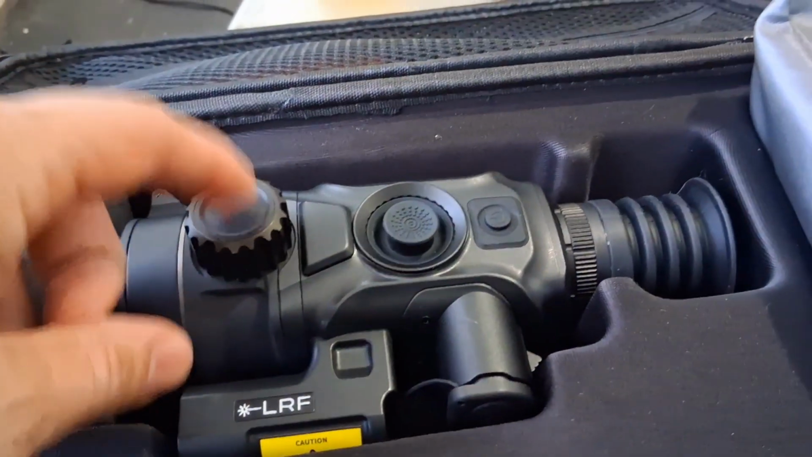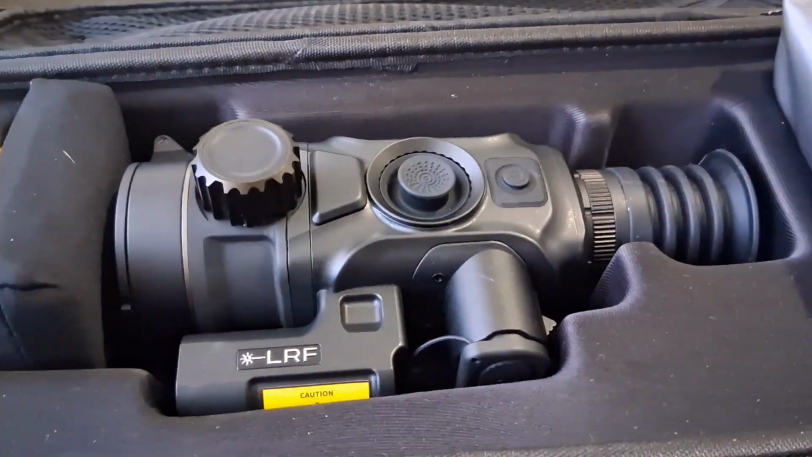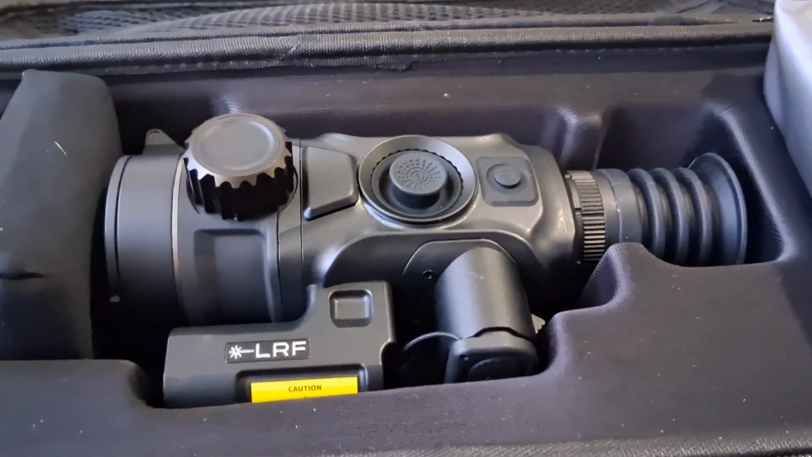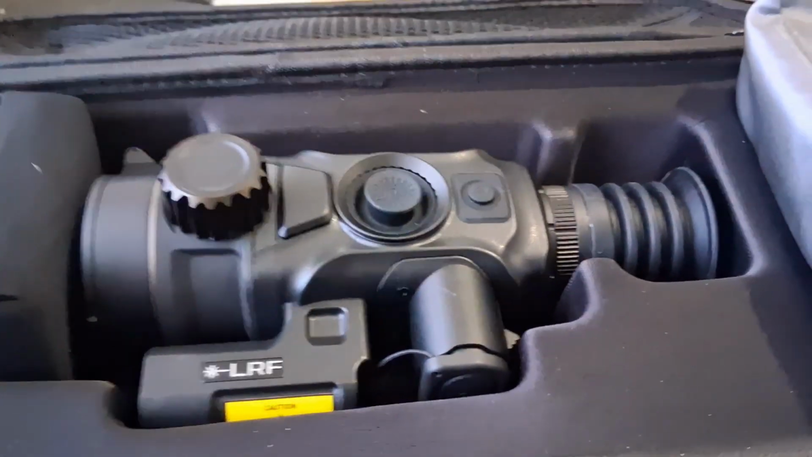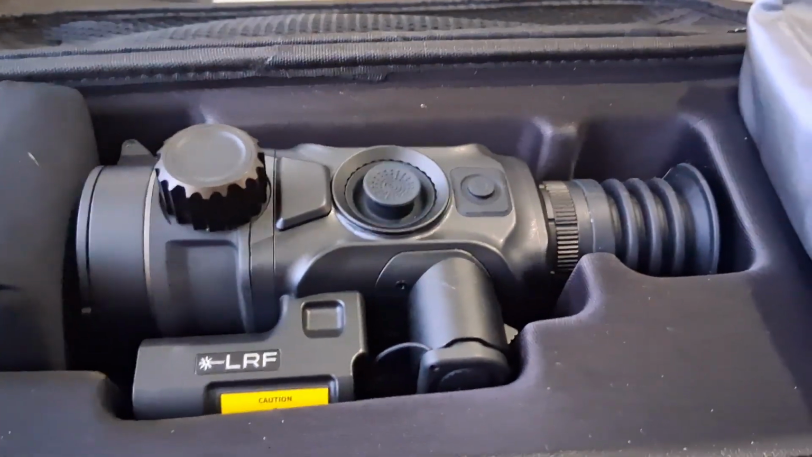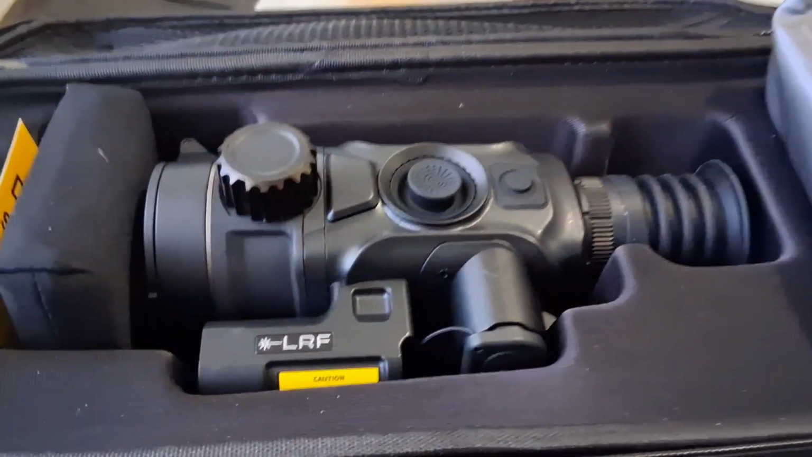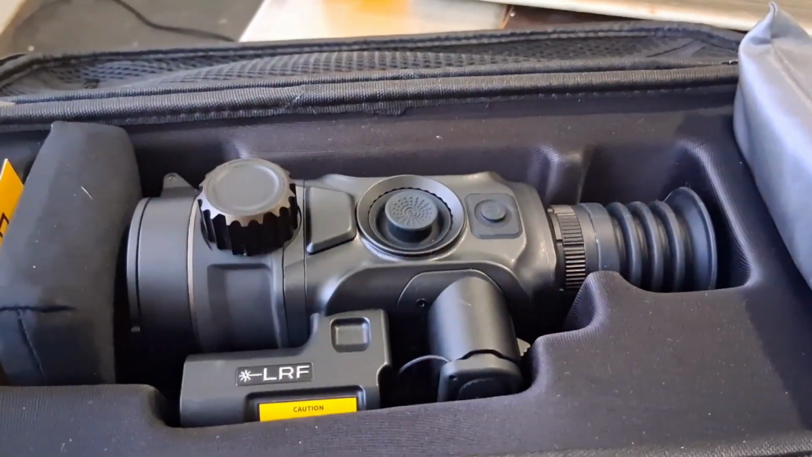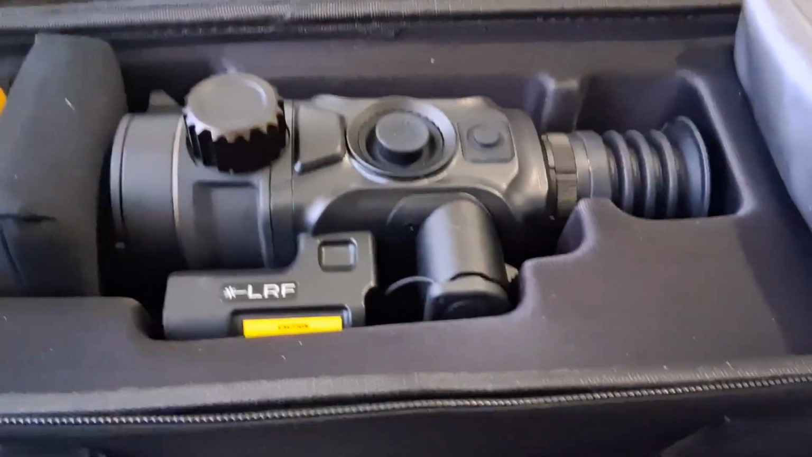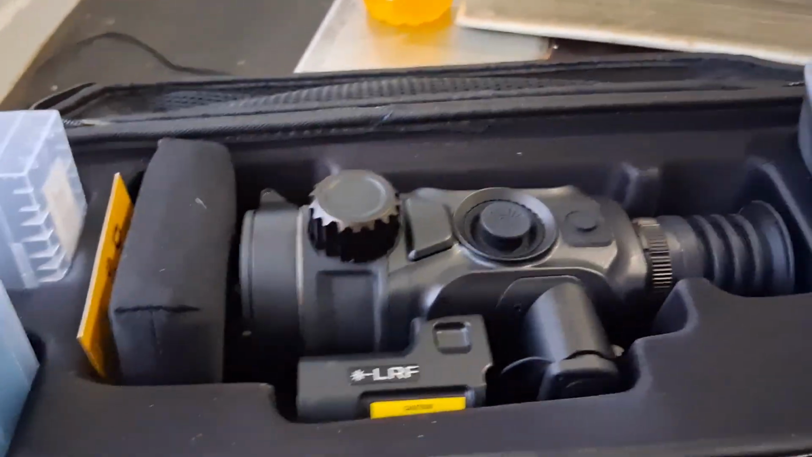Speaking of versatility, another feature I like about it is there is an option for no reticle. So I don't see why you can't use this as a clip-on. It's not really advertised as one, or as a 3-in-1 device or whatever, but I don't see why you wouldn't be able to use it as a clip-on if you want to put it on a day scope or a day rifle and have that versatility. I like it. It's quality, it's innovative, and I'm excited about it.